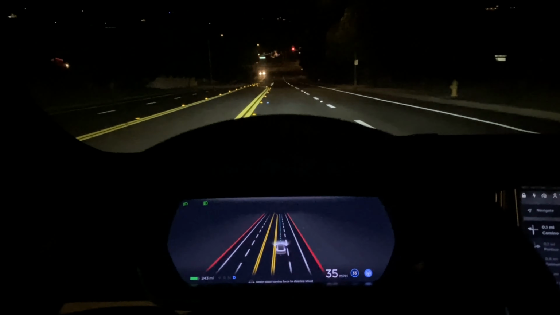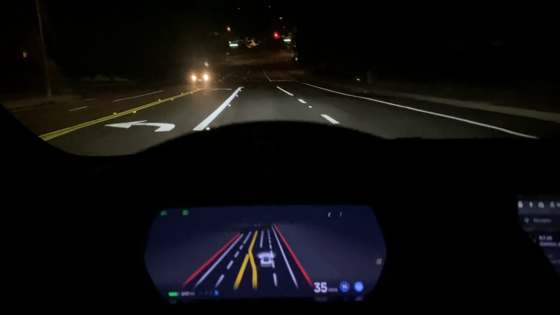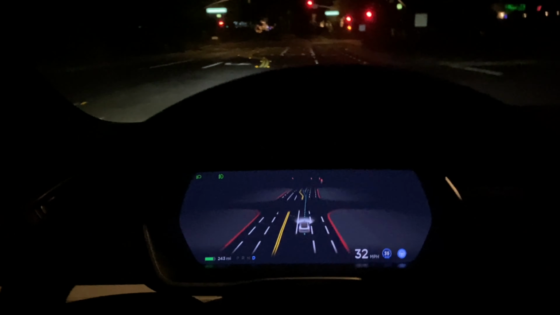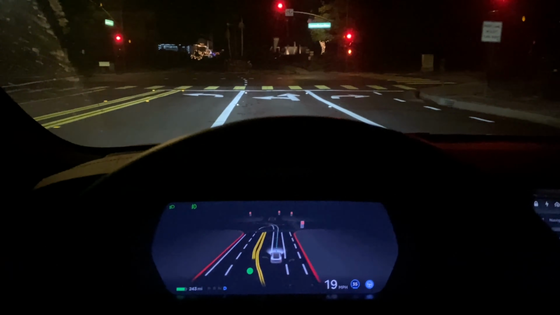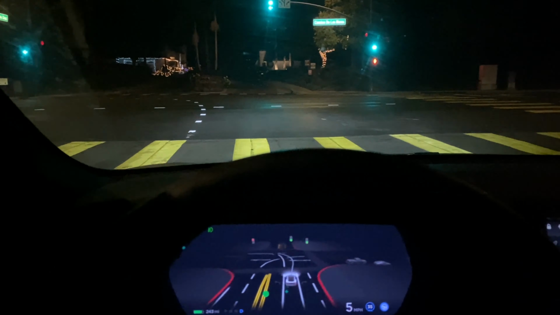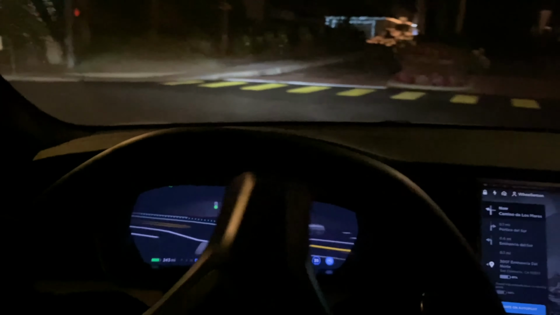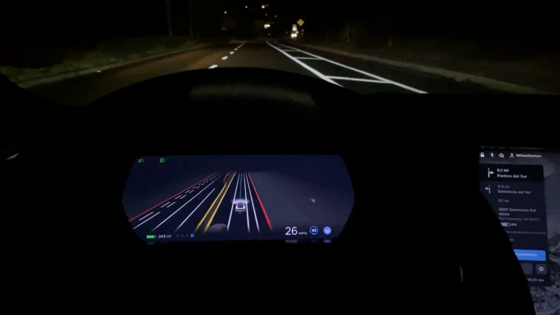10.7. So we should have a right turn. Oh, we got a left turn coming up here. Okay, let's see. Let's go a different way. Yeah, see right there, even right then it hit the reflectors too. So maybe I need to do a camera recalibration to see if that helps with anything. But we'll check that out. See if it makes a difference.